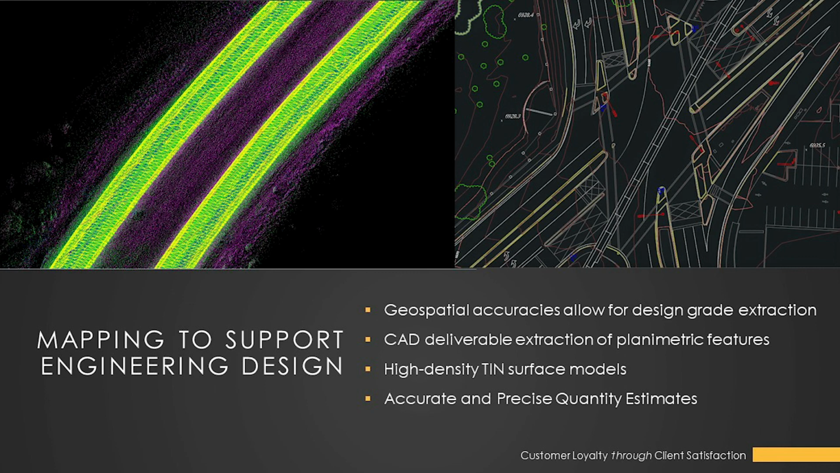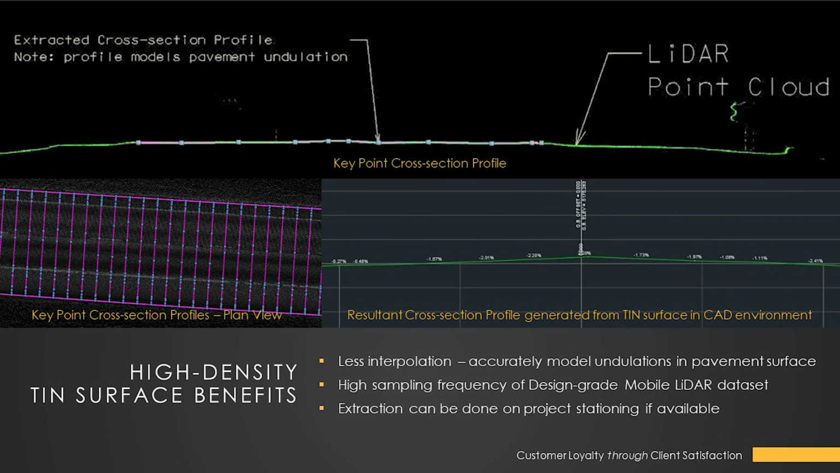So basically it just increases the ability of the TIN surface to accurately model what the actual roadway surface looks like. Okay, this screen just gives you a little bit more information on how we generate those high density TIN surfaces. The top shows basically a cross-section profile. We use this methodology called key point extraction, which basically allows us to set a tolerance on this tool,